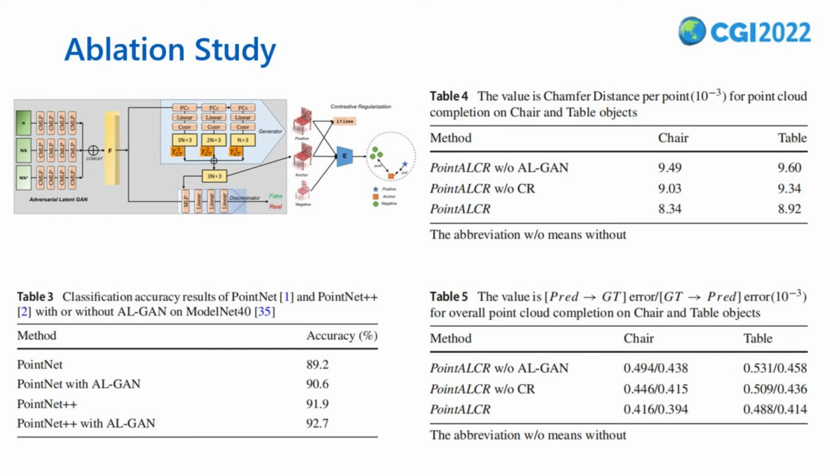To prove the effectiveness of the AL-GAN module, we conduct an ablation study on classification tasks on ModelNet 40 and a small-scale point cloud completion task on chair and table objects in ShapeNet Core. To demonstrate the feature representative ability of AL-GAN, we train PointNet and PointNet++ with AL-GAN on ModelNet 40 and evaluate their overall classification accuracy on a test set. The results in Table 3 suggest that with AL-GAN, PointNet and PointNet++ have higher test accuracy compared to that without AL-GAN, which indicates that AL-GAN has better feature learning ability.